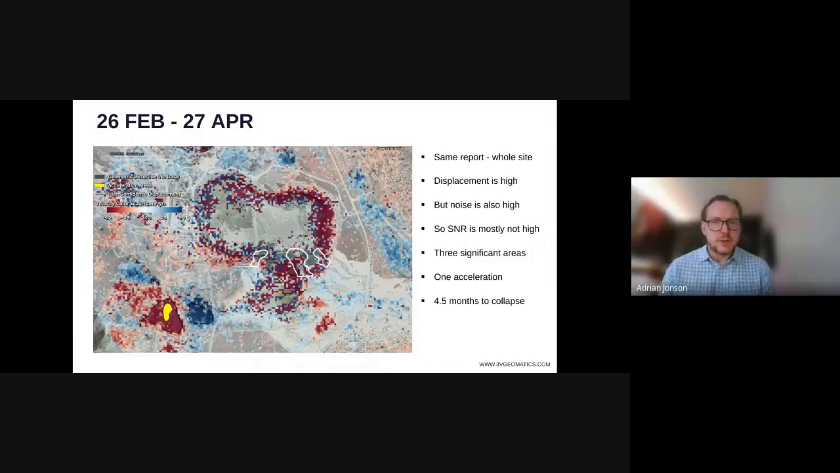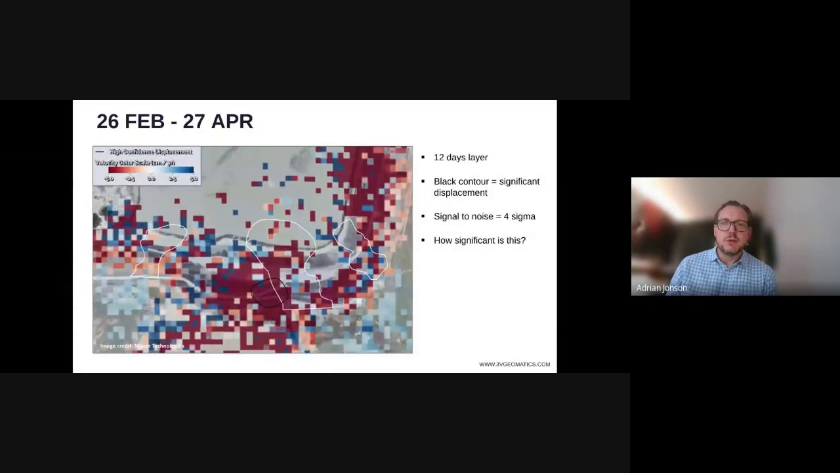Jon, just a quick question on that. On those 4 standard deviations, is this what you would normally use as an alarm level for typical projects, or was this applied specifically to this project?